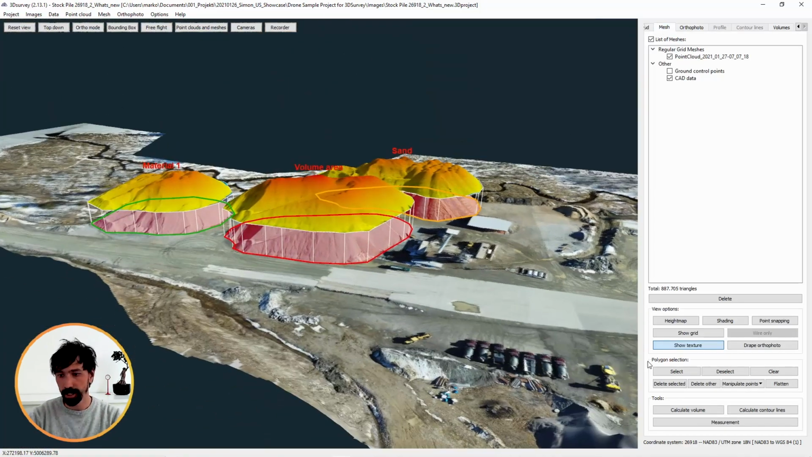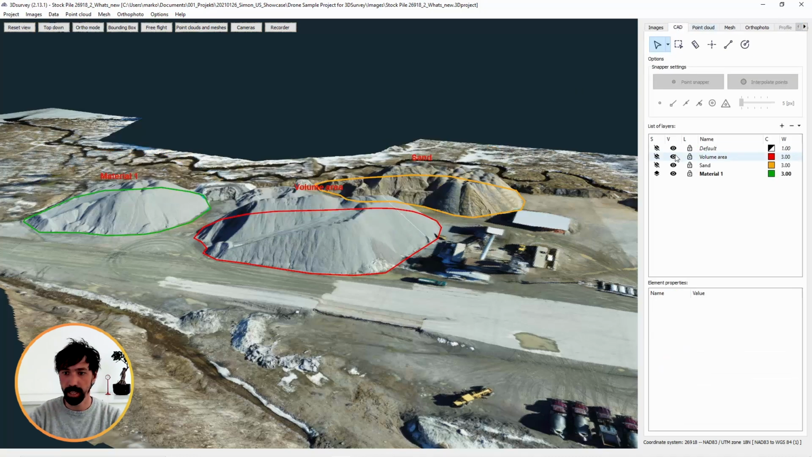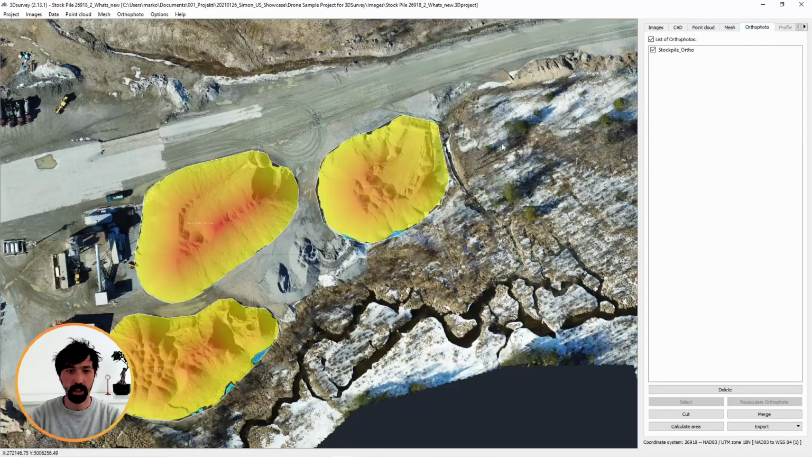Okay, first click on clear to lose the color of selection, and then the second thing you need to do is go to CAD and hide those lines in CAD, and now you will get also realistic colors so you can see how much material actually is there, kind of a height map view over the orthophoto.